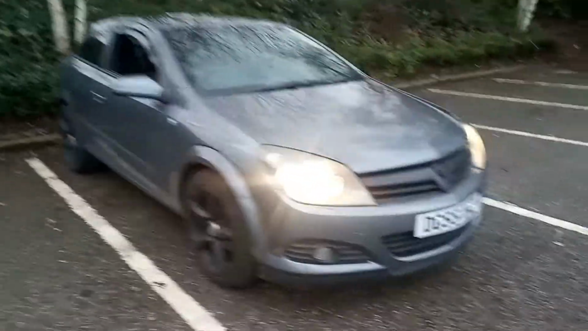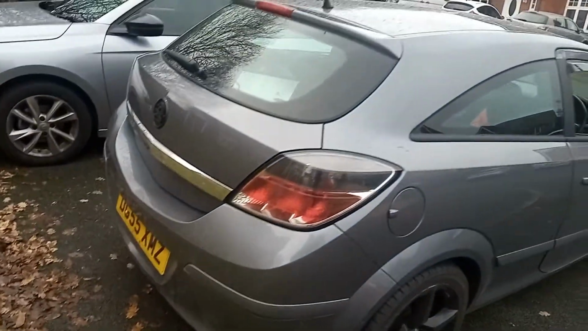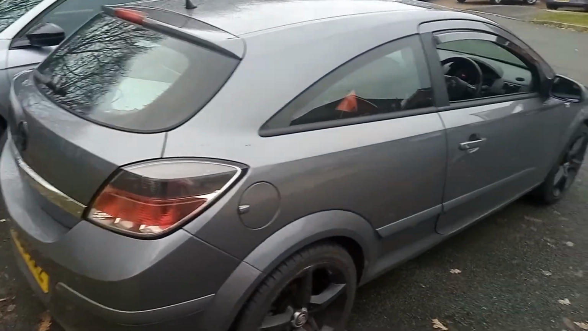So we paid £1,000 for this car. It's on 73,000 miles, nearly 74. And that is quite low considering its year. It's 15-16 years old, this car now. It's way past its sell-by date. But